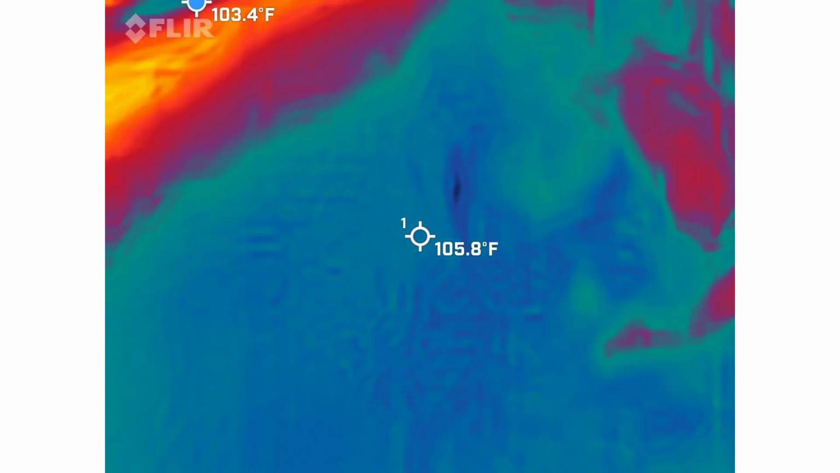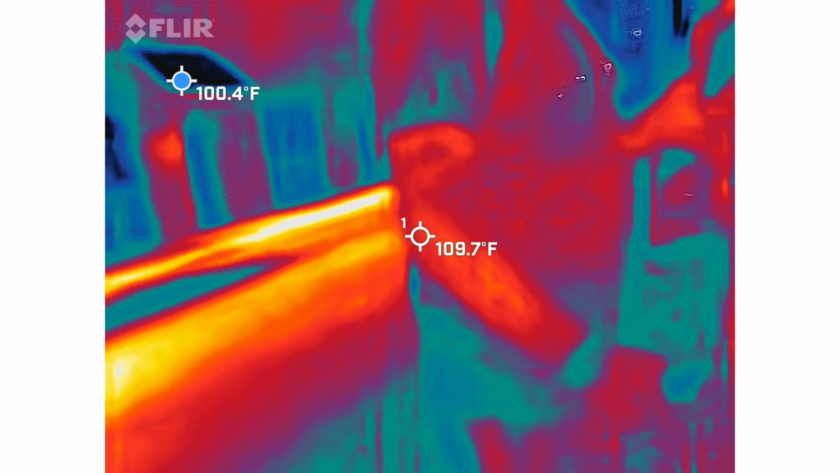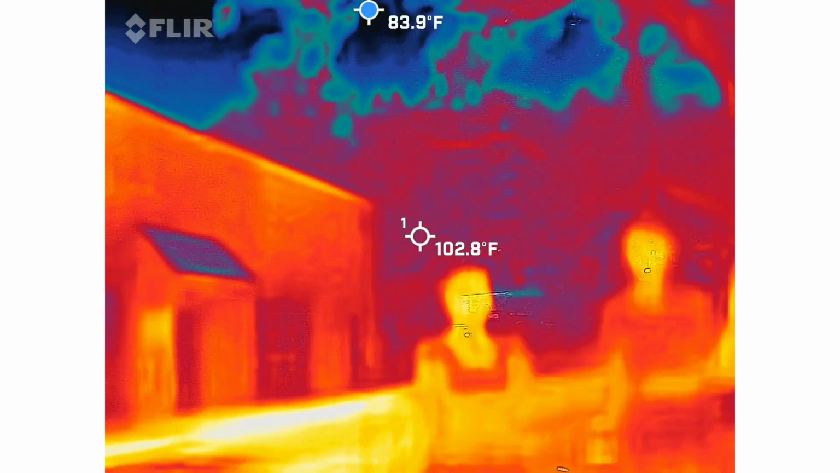All right, you guys have all seen these on TV before, right? So these are pretty standard. Kind of have to have one of these out here, but I use them to debunk things. I want to see what's going on with the parking meters, buildings, wiring, anything else that we're going to encounter, which is probably going to be plenty.